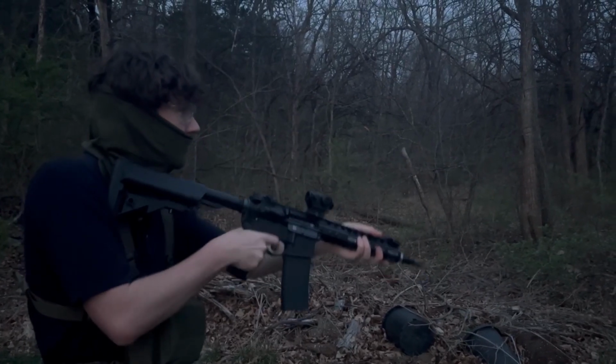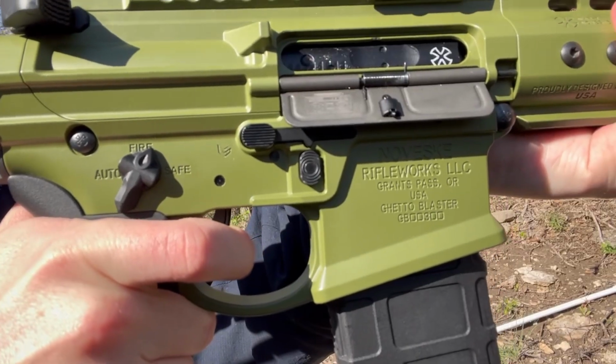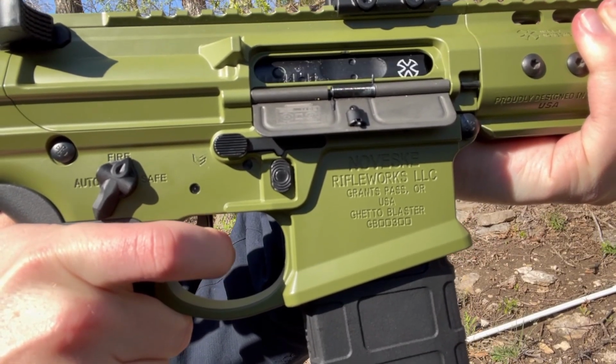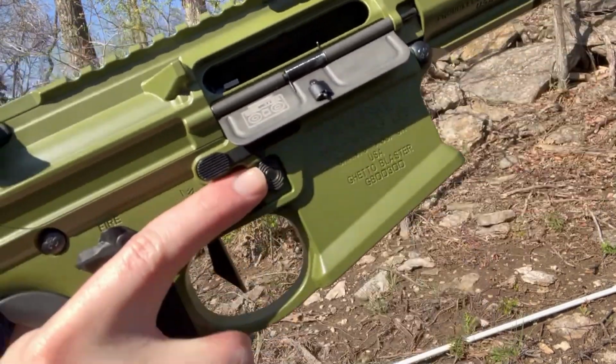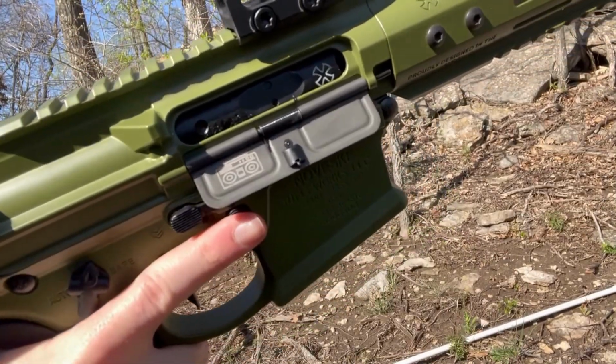Using gas in the magazine, these rifles simulate recoil by cycling the bolt. There is a real mechanical trigger. There is a break and reset. While this doesn't feel exactly like a mil-spec trigger, I have found it still helps train real steel trigger skills and feels better than most alternatives.